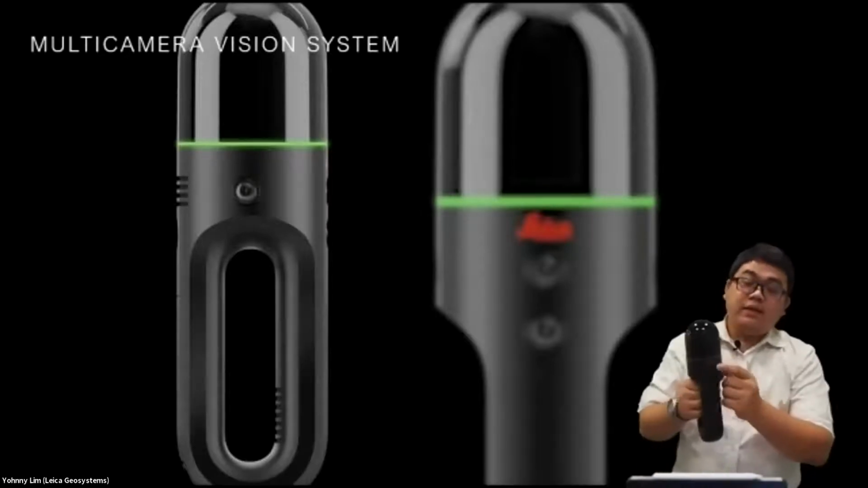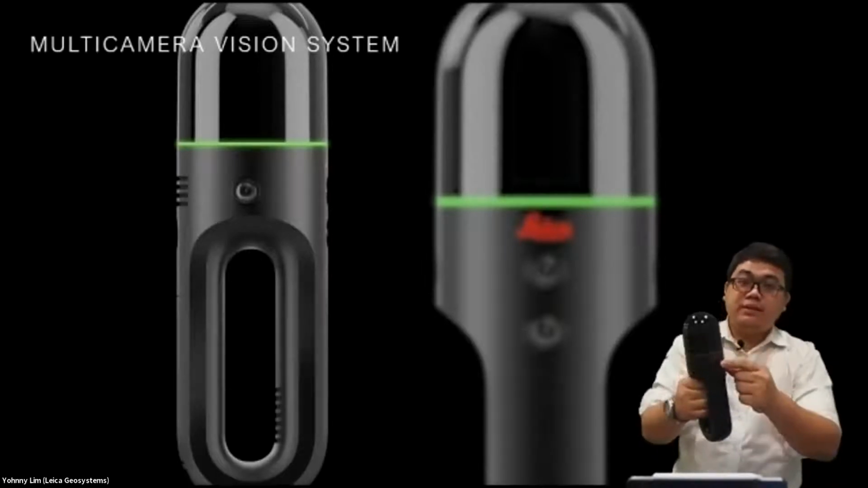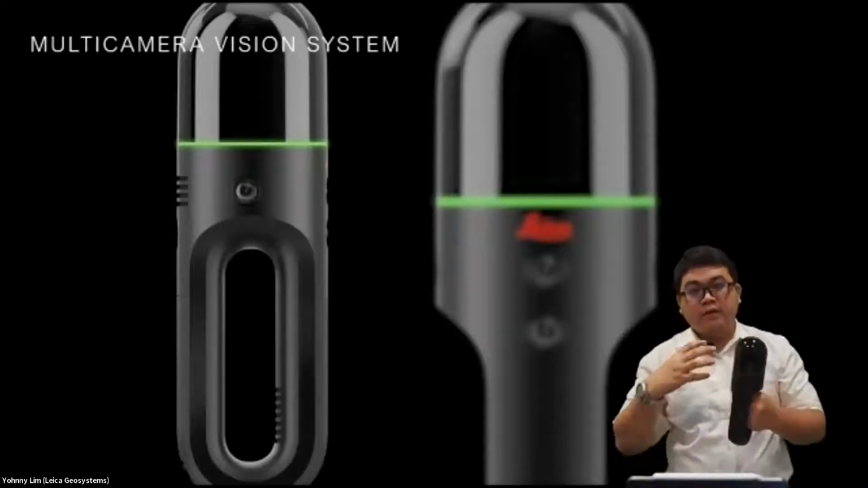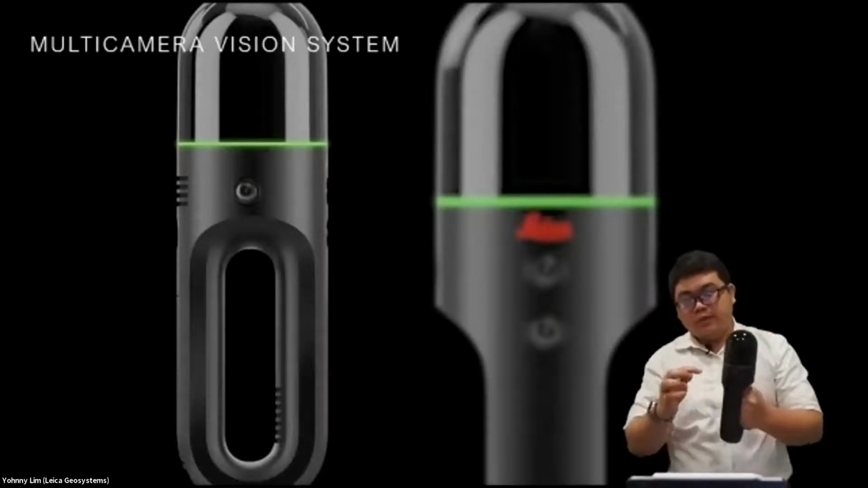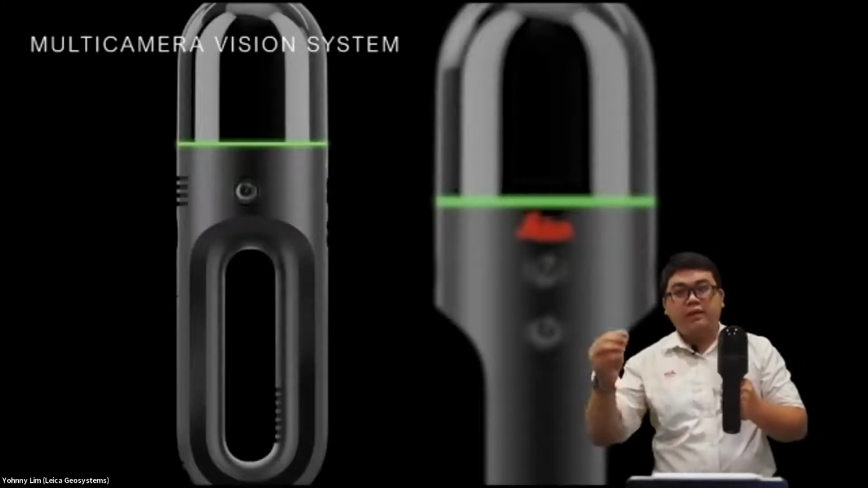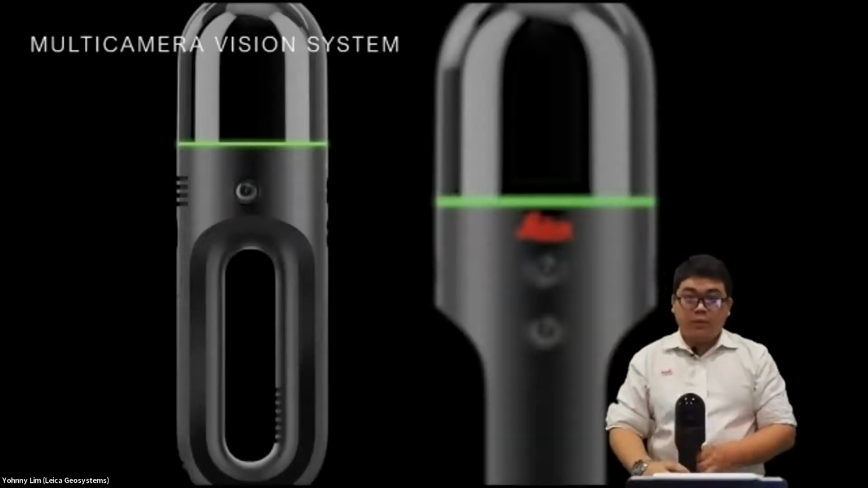Okay, there's another front-facing camera. The camera on top is a high-resolution camera. This is used for capturing geotagged images. Because the BLK Go is able to track its position while we are scanning, when you take a photo with the high-res camera, the images will automatically be geotagged and tagged to the position in the point cloud. So this also allows us to capture more details when we are on site.